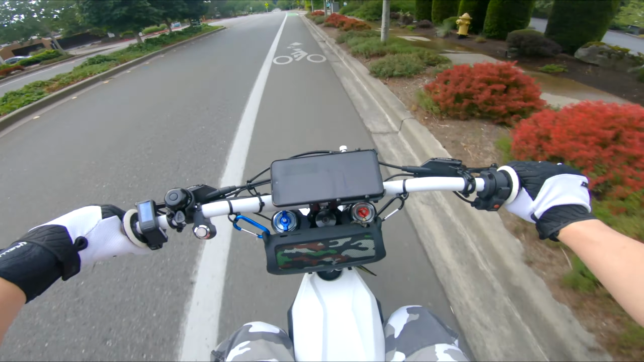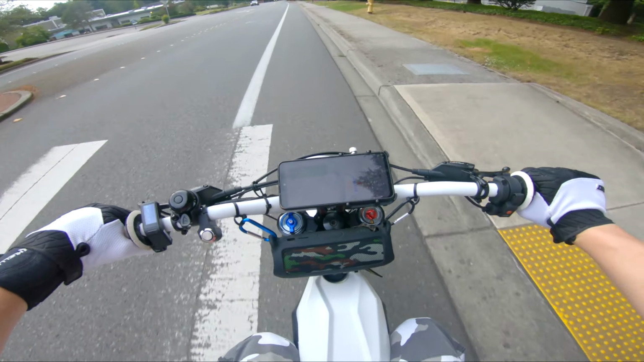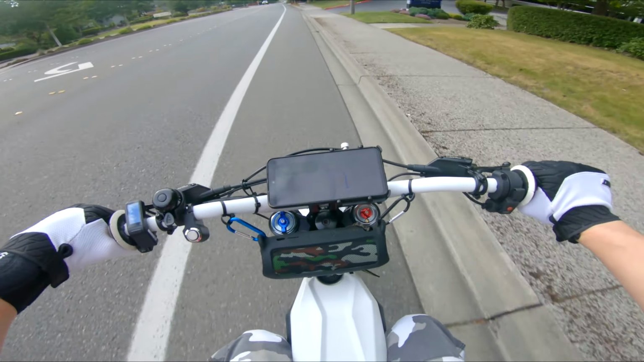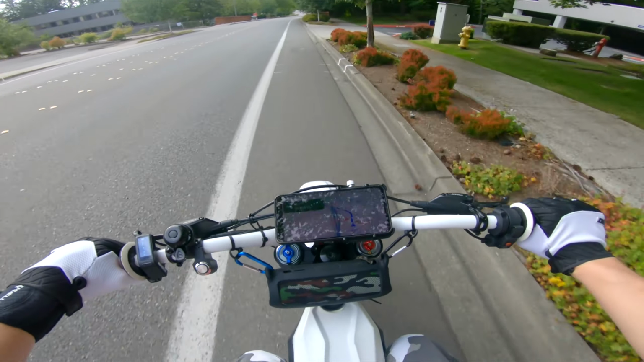I'm on a perfectly straight bridge, perfect visibility, practically summer solstice, and it's not even 10 p.m. yet. The bridge is fully lit. I can tell there's not a pedestrian in sight. I can see there's a lake to my left.